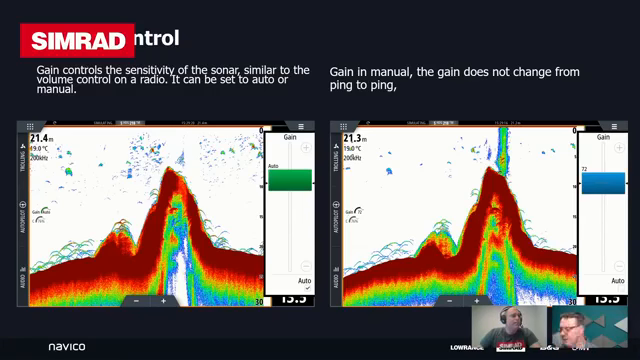When it's running in auto, every time it fires and sends a signal through the transducer, it's measuring the signal to noise ratio, looking at what's going on from the signal returns, and making really small adjustments to try and peak out and get the most efficient picture for you. In manual control, it doesn't do that.